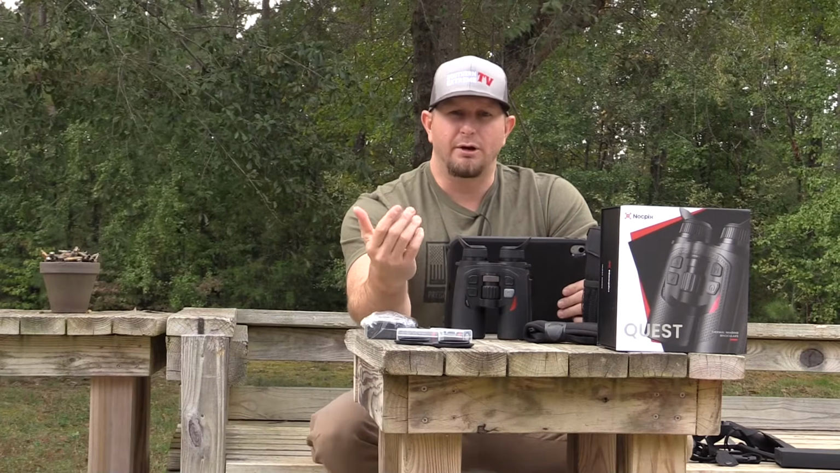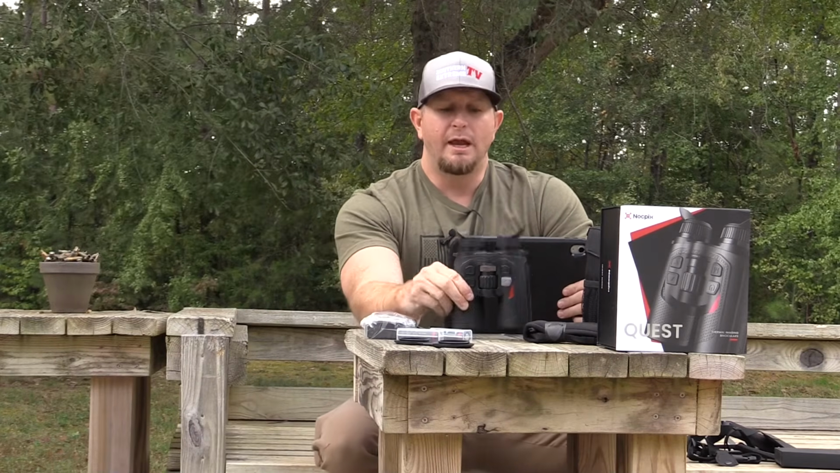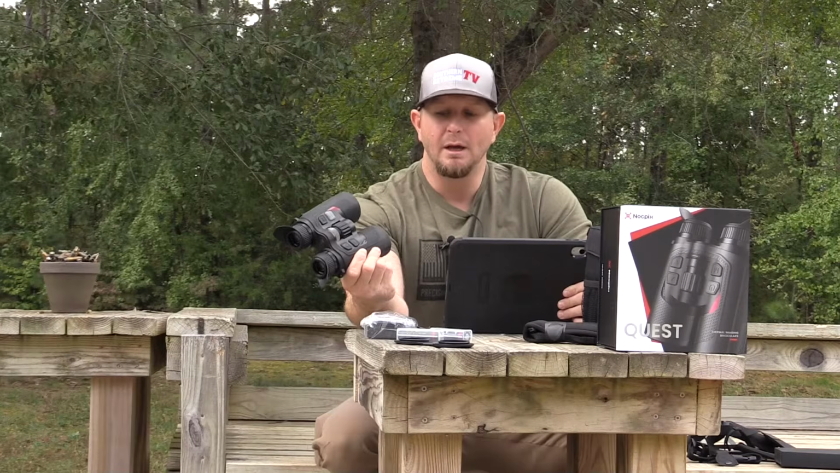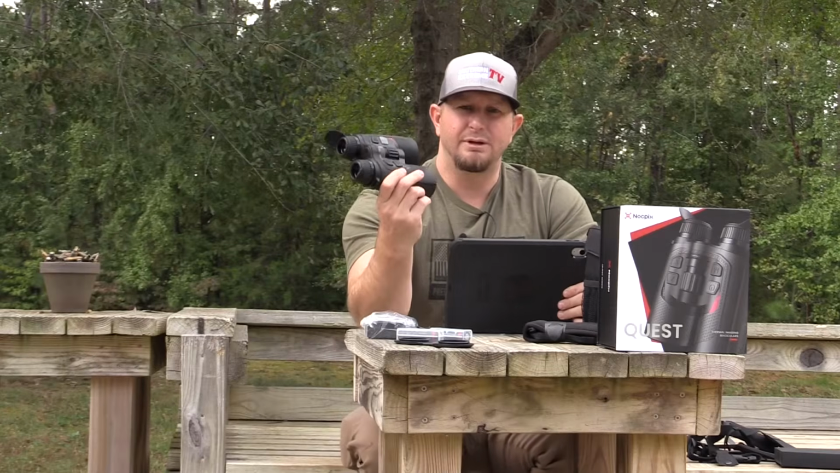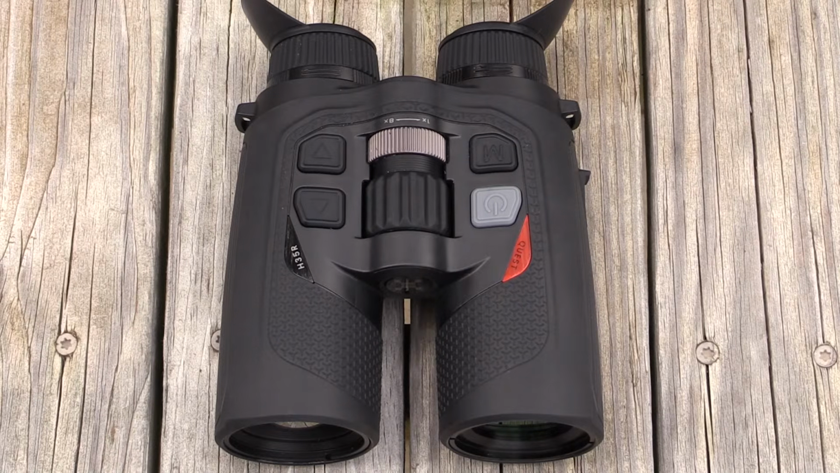For those of you that are already running thermals, maybe you're running a thermal scope, or maybe you're already running another thermal monocular, if it's running off the 18650 batteries, you're going to get two 18650 batteries with this set of binoculars anyway. So the ability to interchange and maneuver all those different batteries between all your other units is also going to be integrated with this as well, which is really nice.